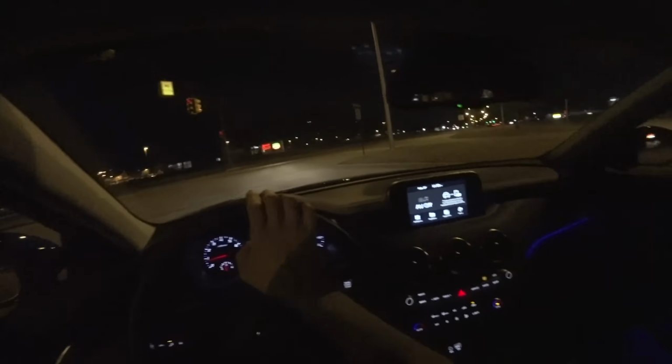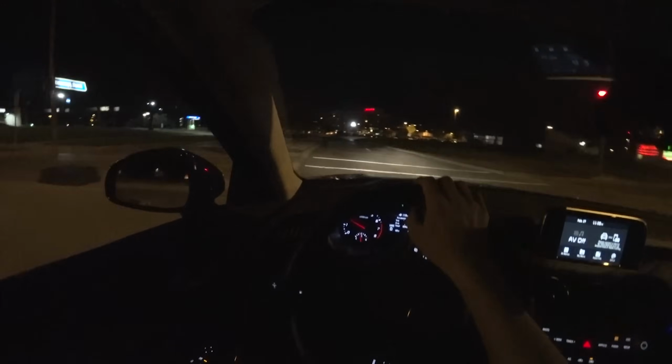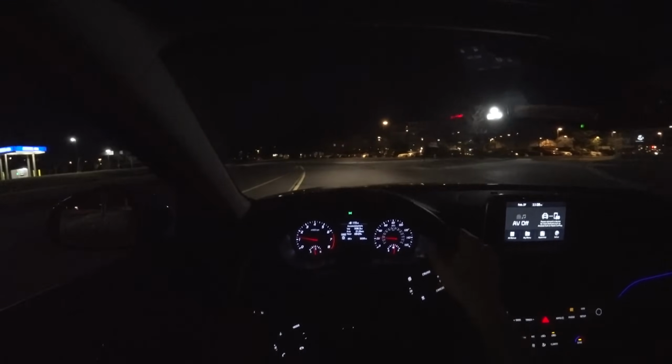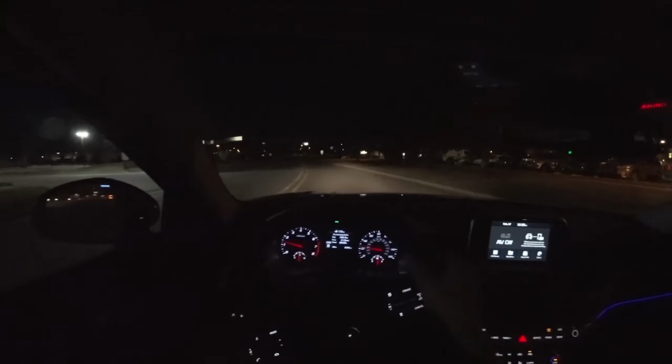It's been very nice to drive and enjoy this week. I dig it. A couple little gripes, but ultimately this is a really solid performer. That's about all I have to say.